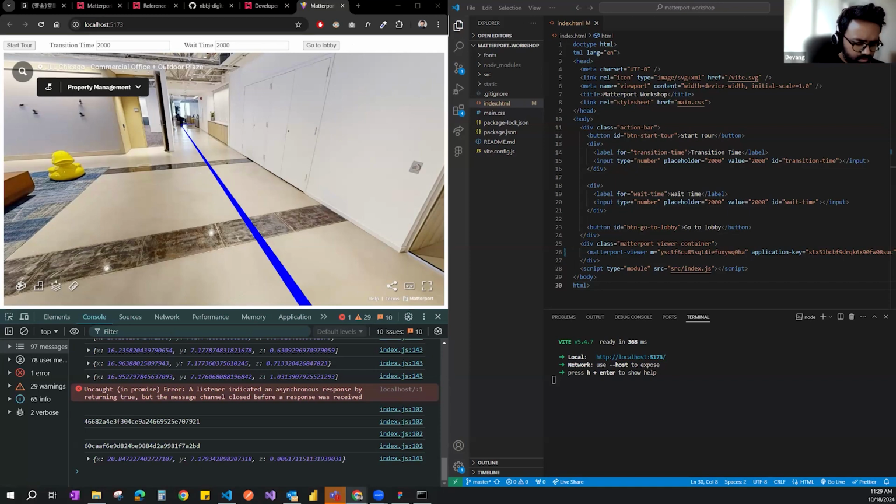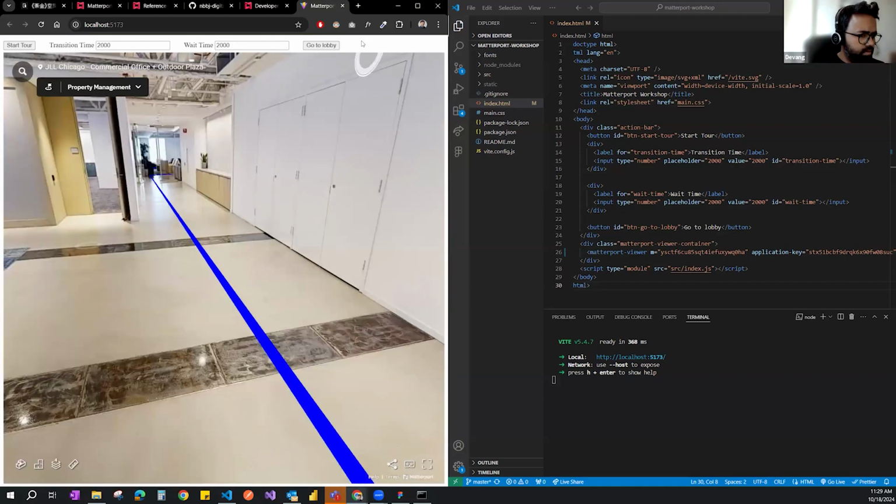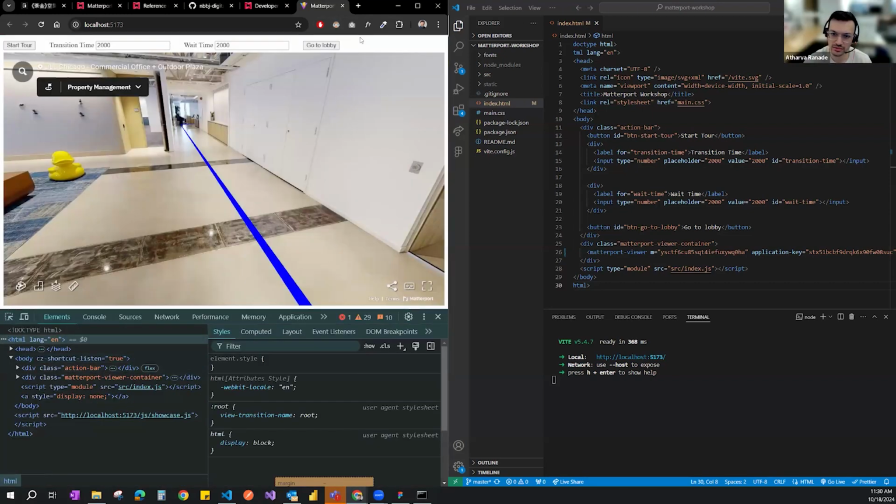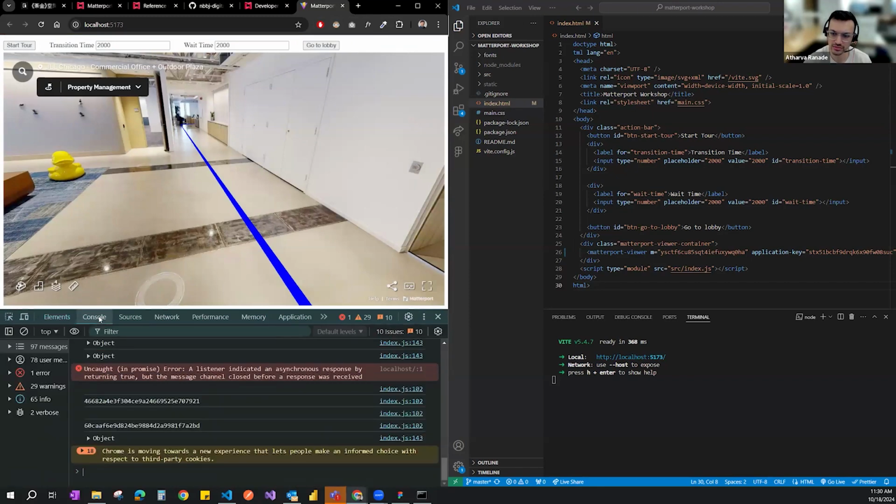Yeah, it's Control Shift C. Yep, Control Shift C. Nope, that right button does not do anything for me.